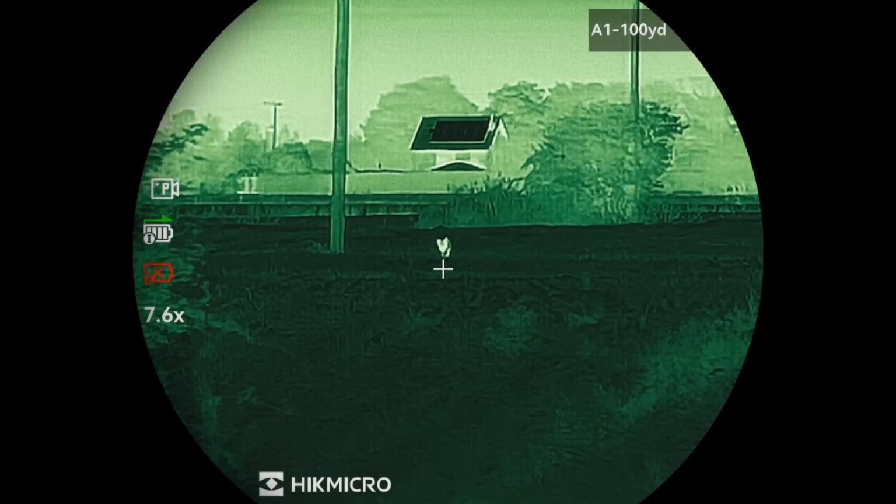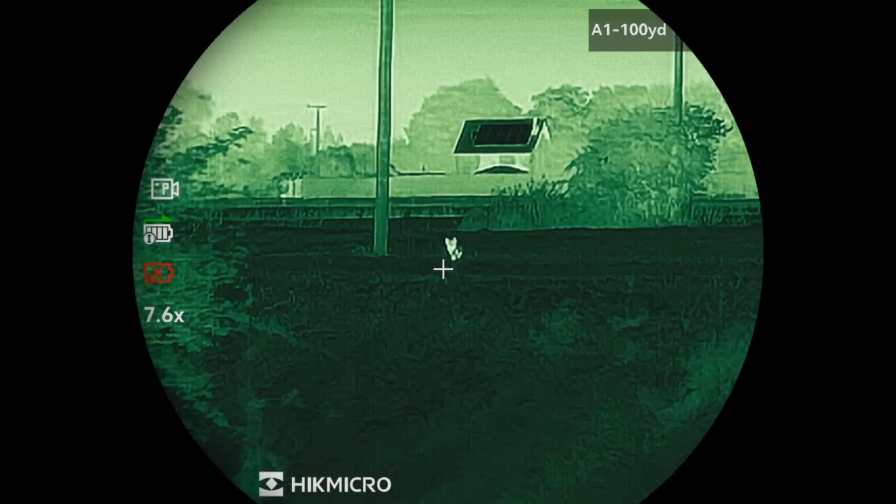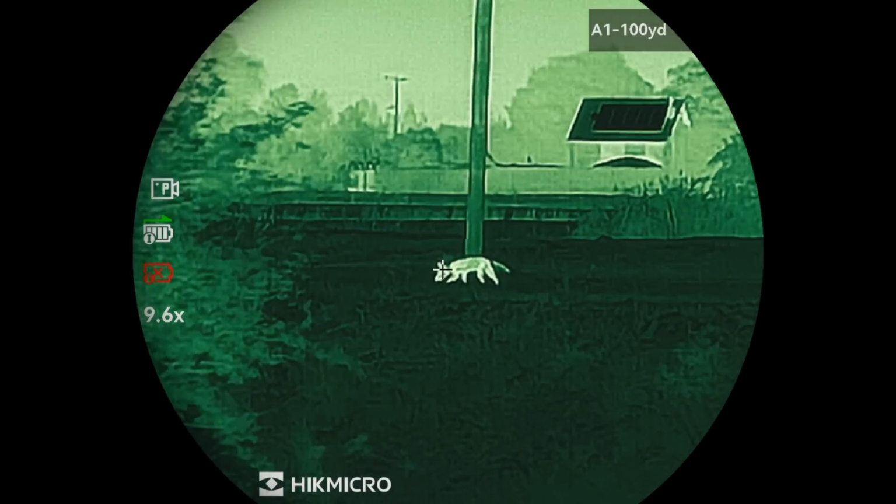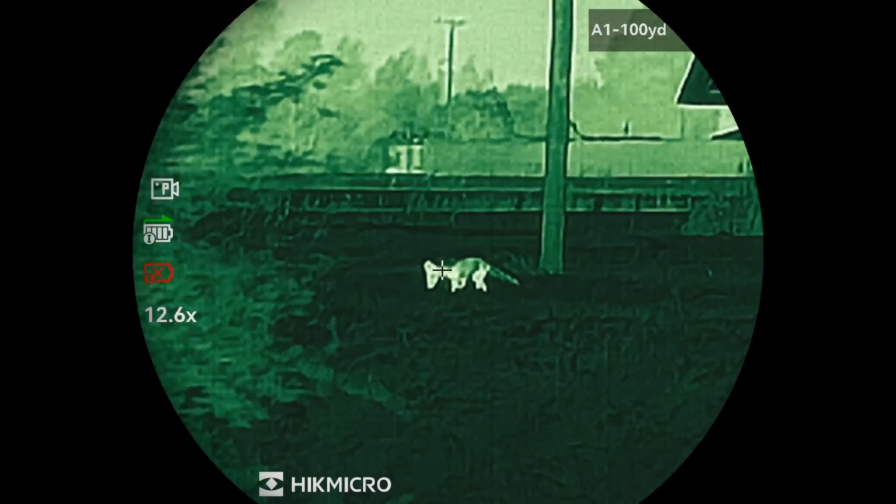Fox number 5 would be another one that came in well to the lip squeak, although I'll just need it to move left of the pole so I haven't got that house behind it.